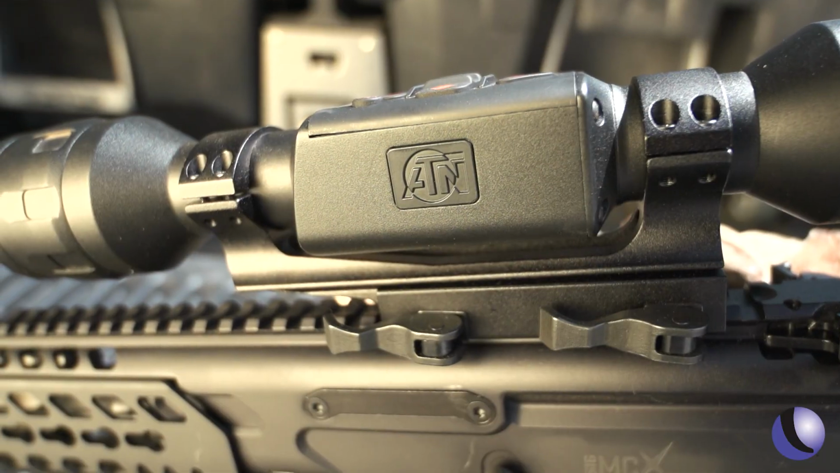How the ThOR LT came about is our customers. They wanted a low-cost thermal scope with no frills: mount, zero, and go hunt and shoot. That's what they asked for, and that's what we brought to market.